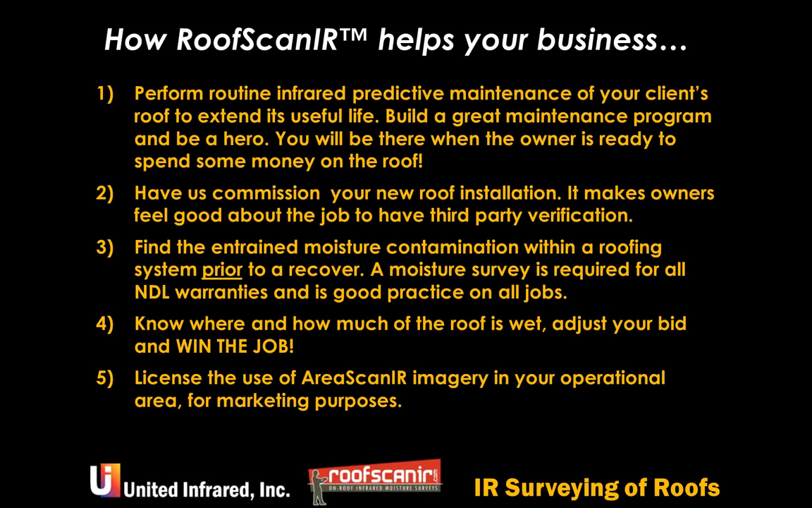So these are the ways that roof infrared actually will help your roofing business, where you probably in the past have thought, yeah, roof, infrared, moisture surveys, don't need it.